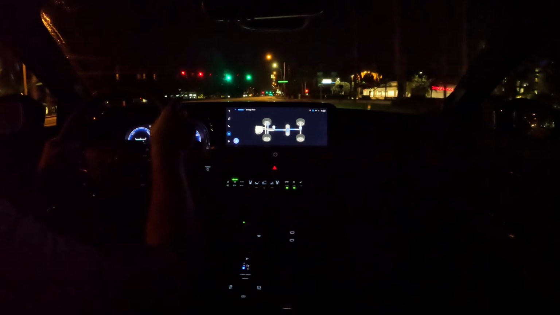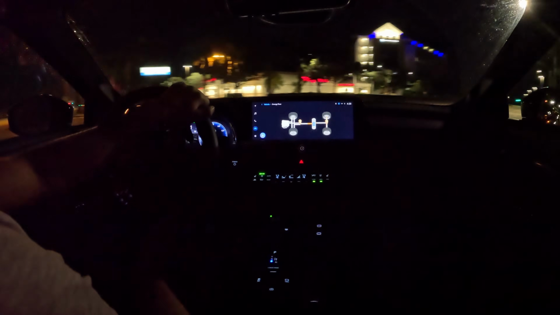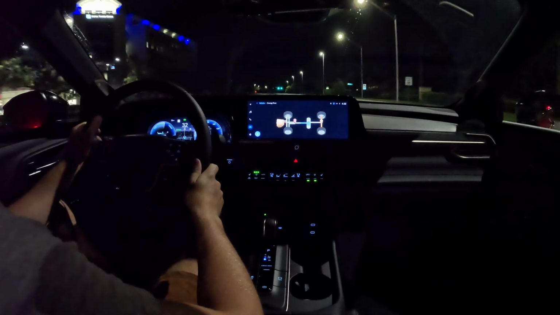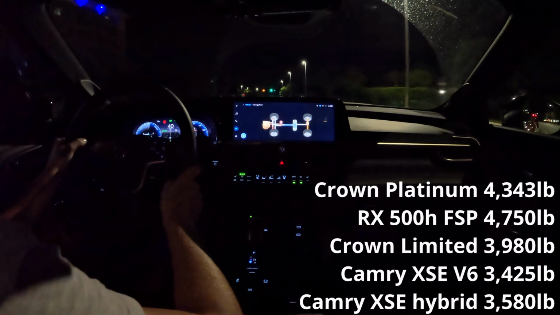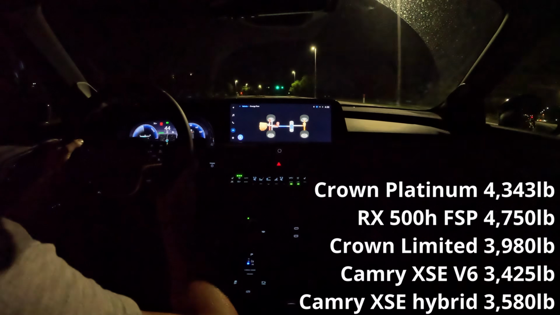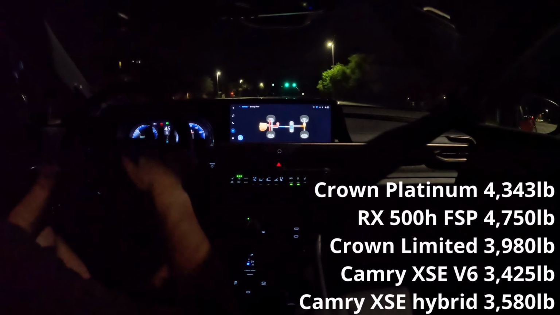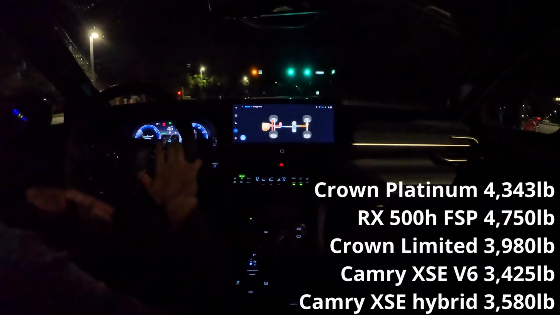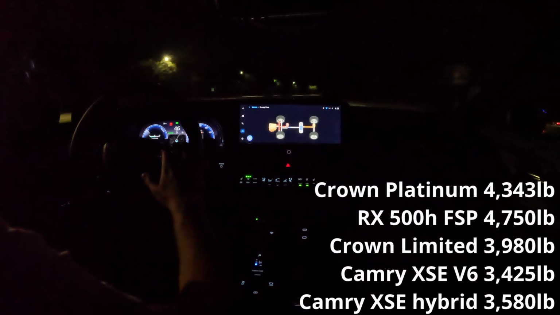Perfectly executed, perfectly smooth. The brakes on this thing are taking some getting used to. You really have to bury your foot pretty hard into the pedal to get this thing to stop. I mean, it is heavy. I'll go ahead and put the weight for you guys down below. I'll also put the RX 500h's weight as well, so you get an idea. They're really similar vehicles, same platform, same powertrain. Both of them have similar height for driving visibility.